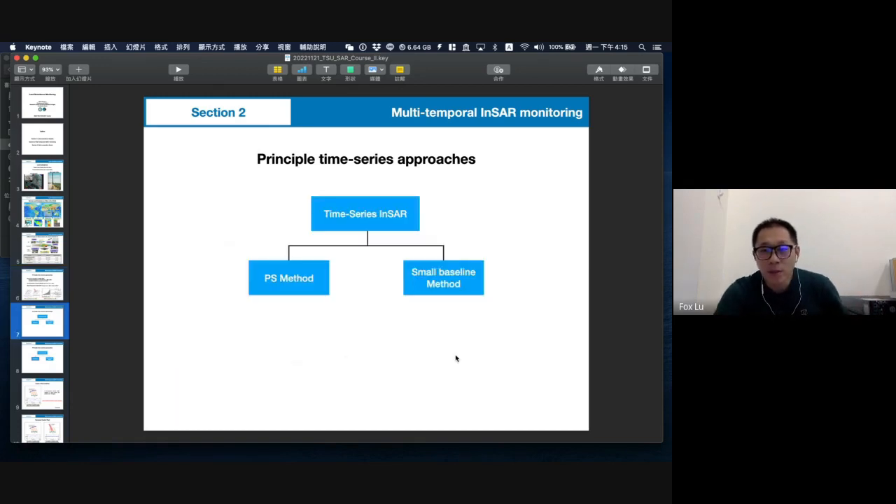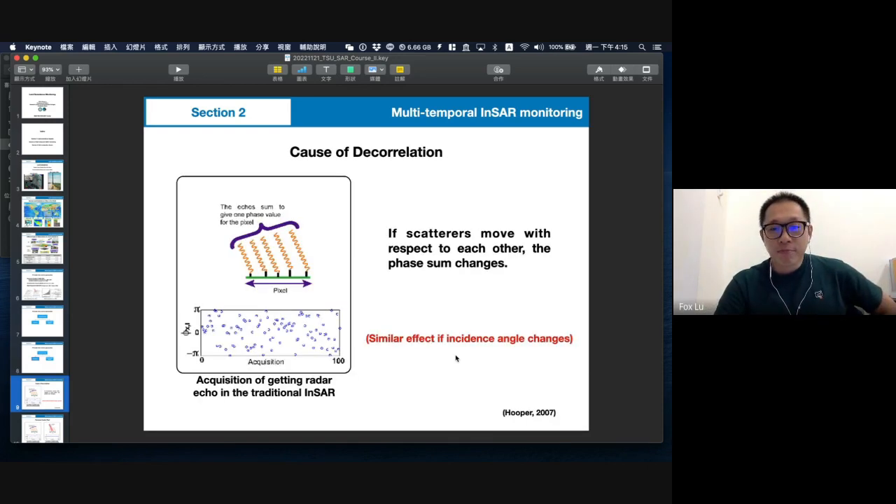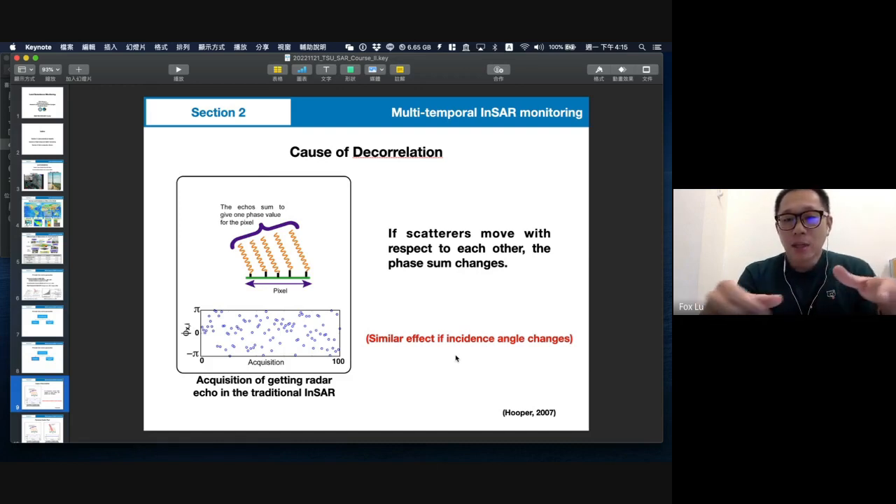So here we go with time series InSAR. First, we'll talk about the PS method. For the PS method, they want to find the good pixels, but actually, mostly in one pixel there are a lot of scatterers on the surface.